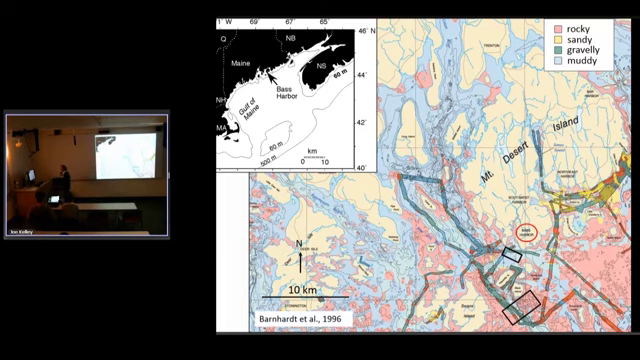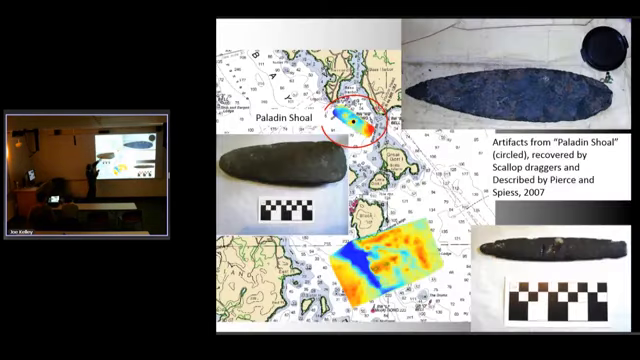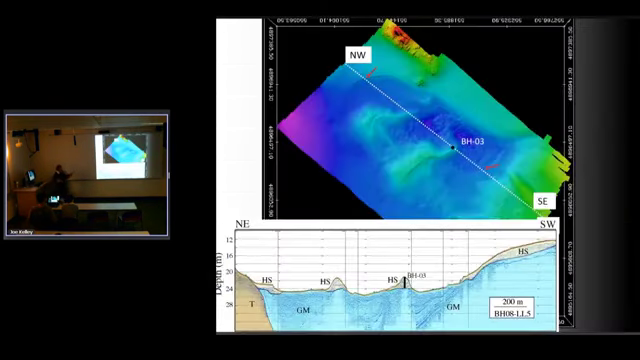Every step of the way, I had to be prodded to do the next thing, but we went out, and these were some of the artifacts that came from this particular site over here. Again, there was no hint of what was on the bottom from what was available on the nautical charts, but we did a multibeam map, and we could see this is where the artifacts had been more or less coming from, according to a scallop dragger who had dragged them up. He knew there was a ridge there.